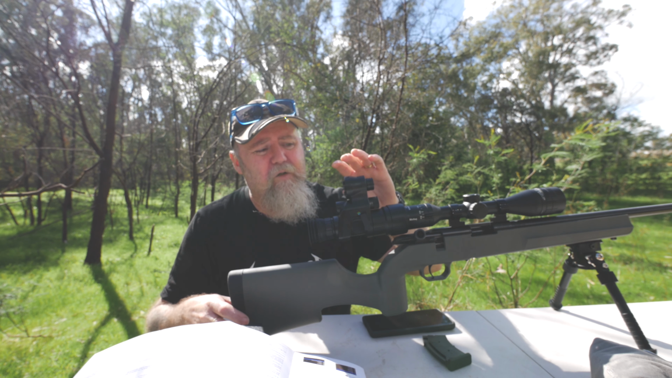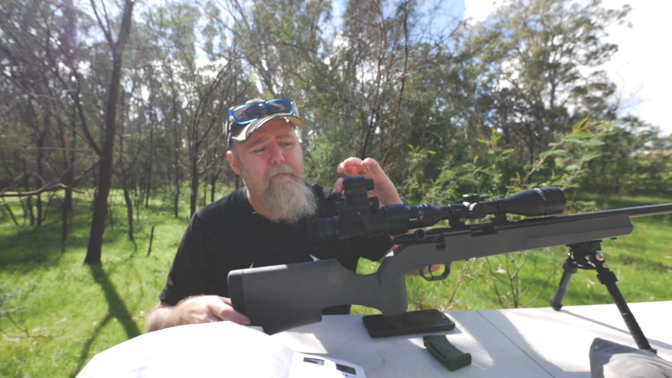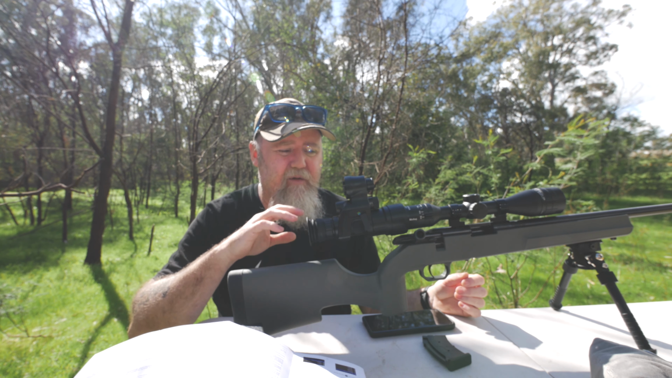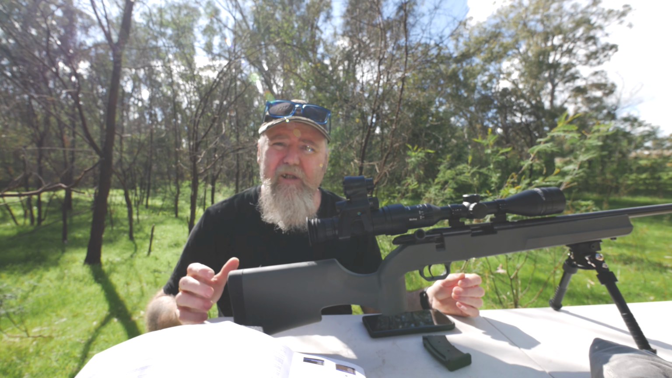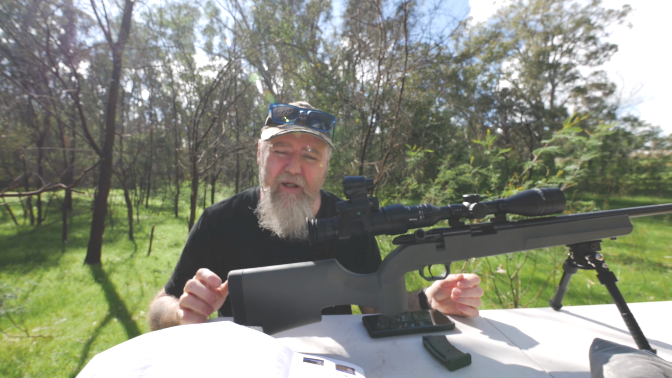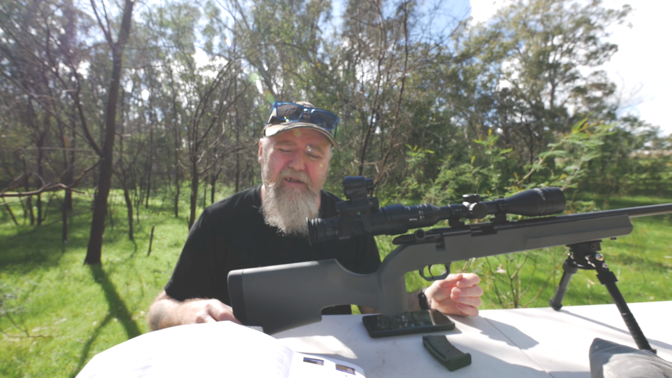For instance, because the unit has day mode and night mode, you can change which mode it defaults and starts off in when you turn it on. So if you use it mainly at night, you can set it for infrared mode. If you use it mainly at day, you can have it go back to default as daytime mode, colour, every time you turn it on.